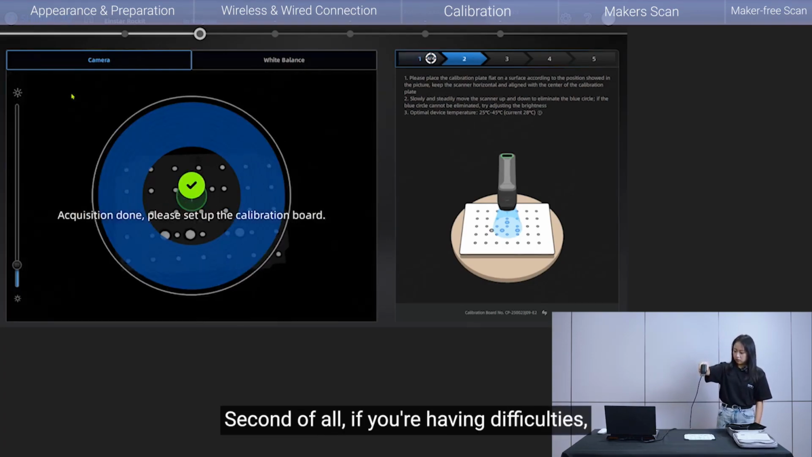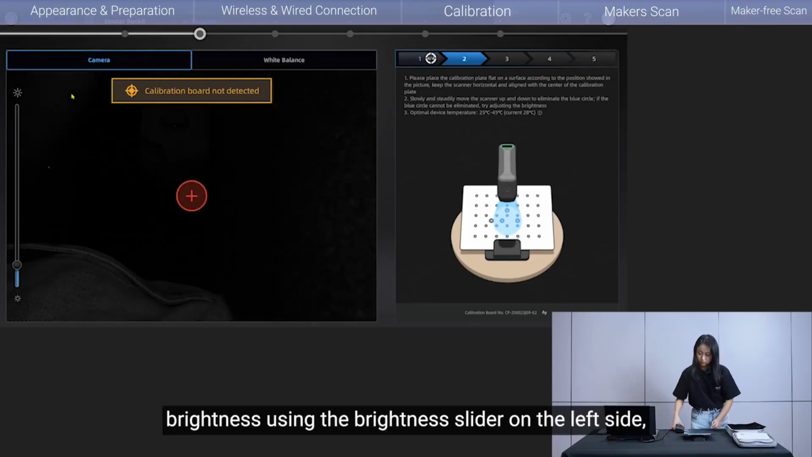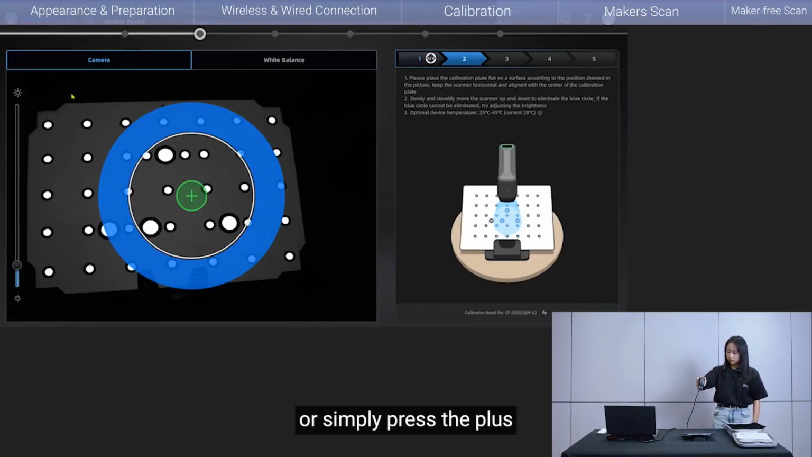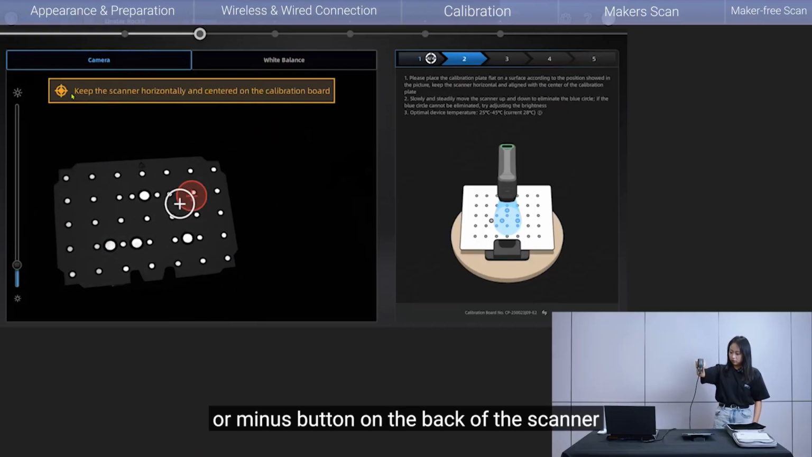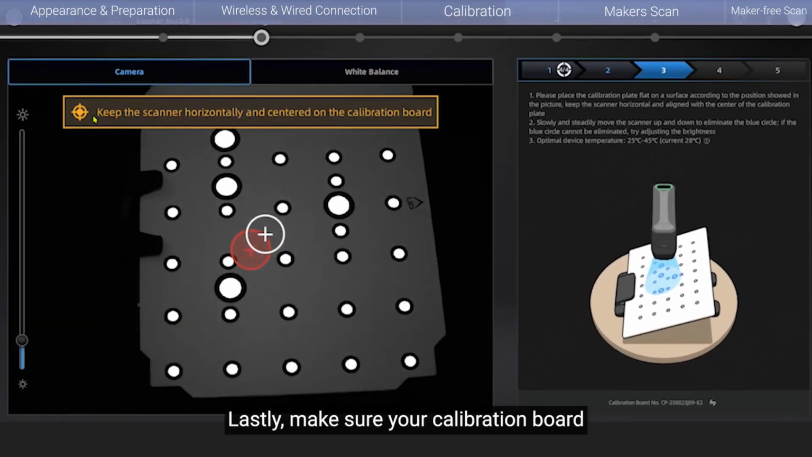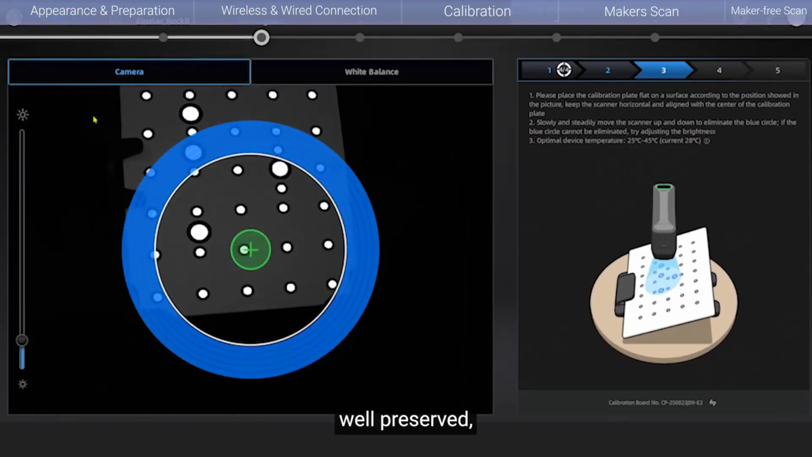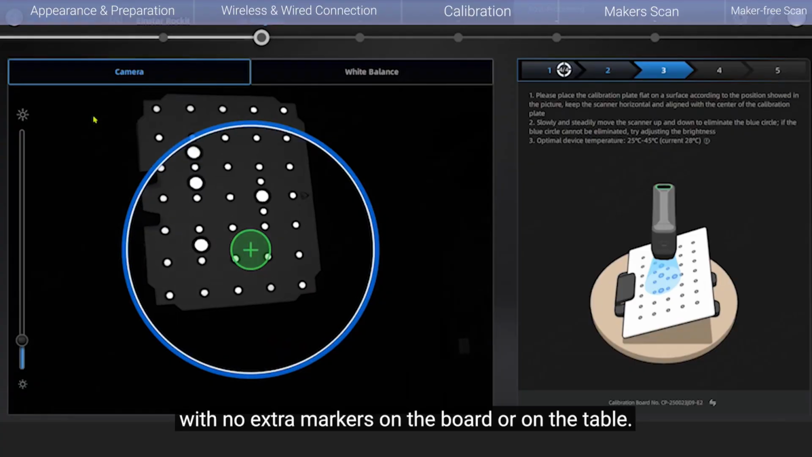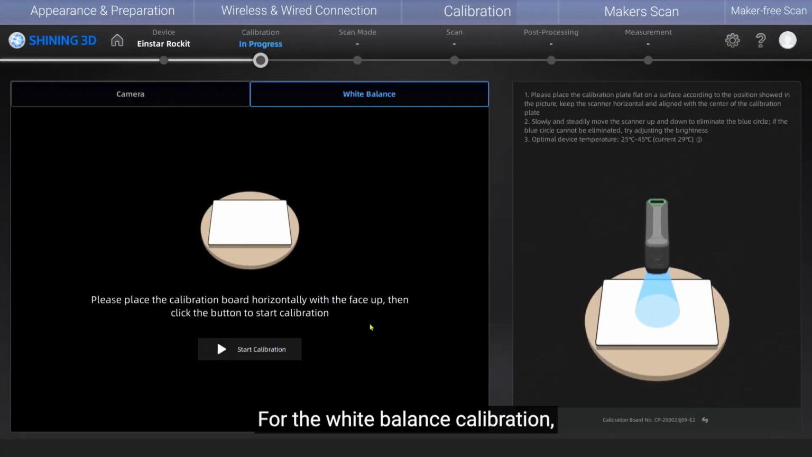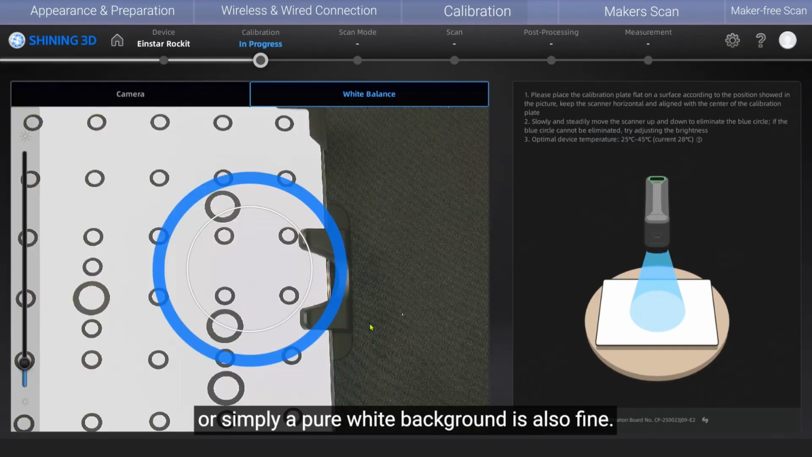Second of all, if you're having difficulties, try adjusting the camera brightness using the brightness slider on the left side, or simply press the plus or minus button on the back of the scanner to adjust the brightness. Lastly, make sure your calibration board is always clean and flawless, well preserved, with no extra markers on the board or on the table. For the white balance calibration, you can choose to point the device at the back side of the calibration board, or simply a pure white background is also fine.